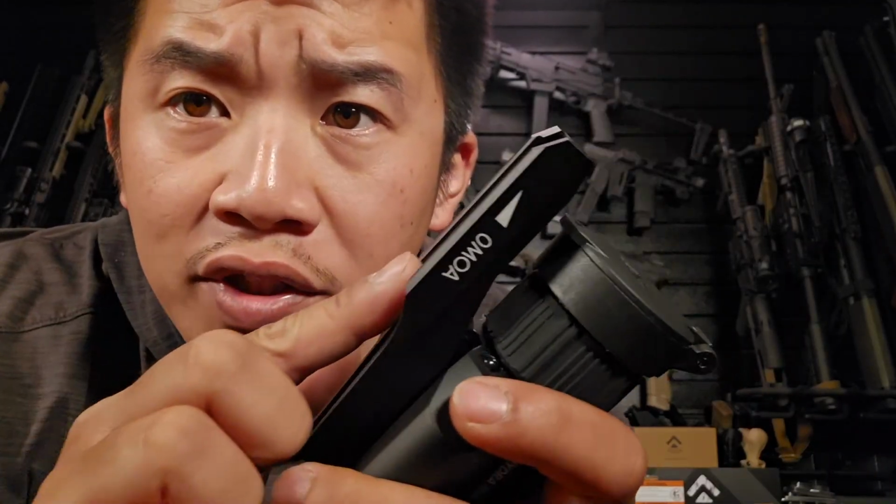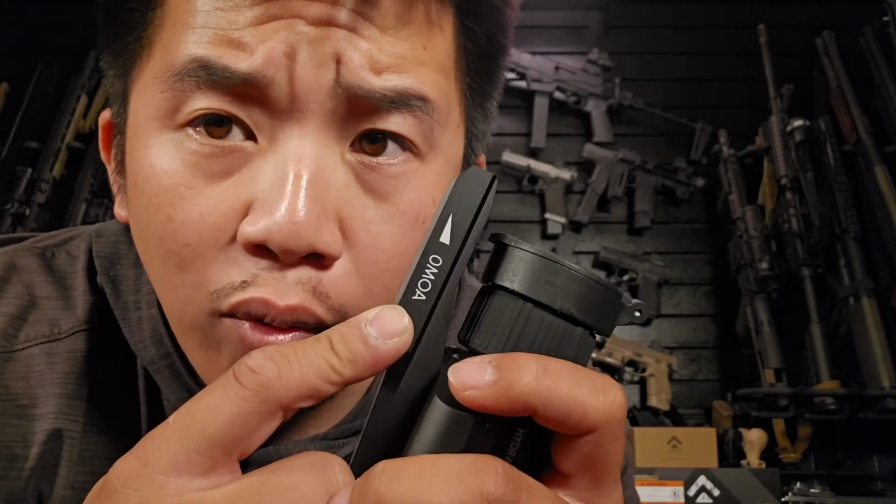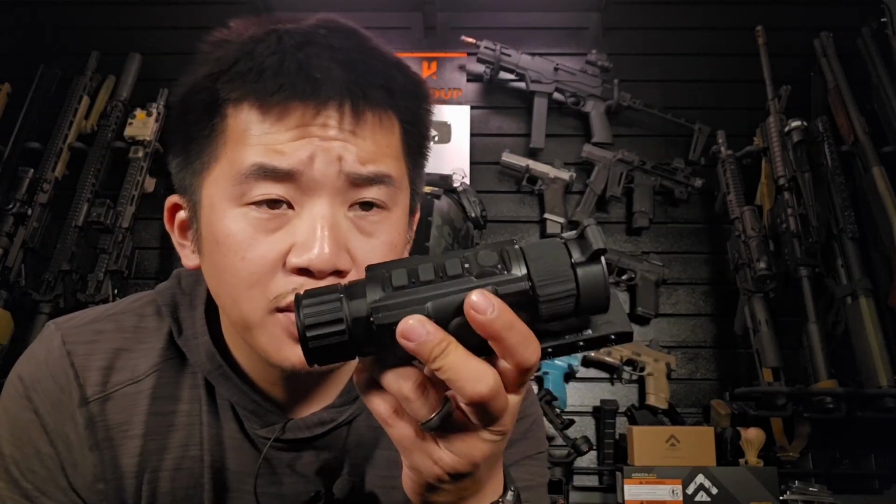Now the rail itself is a standard Picatinny rail. They do have different options for different MOAs. This one is a 0 MOA, meaning that it's not going to adjust for anything else. There are different mounts that add 20 MOA to it, so you can reach out a little bit further, but I would not recommend doing it with this specific optic.